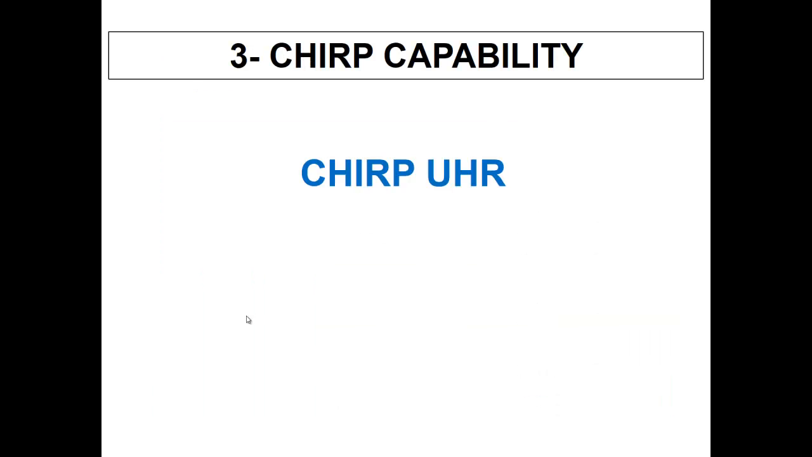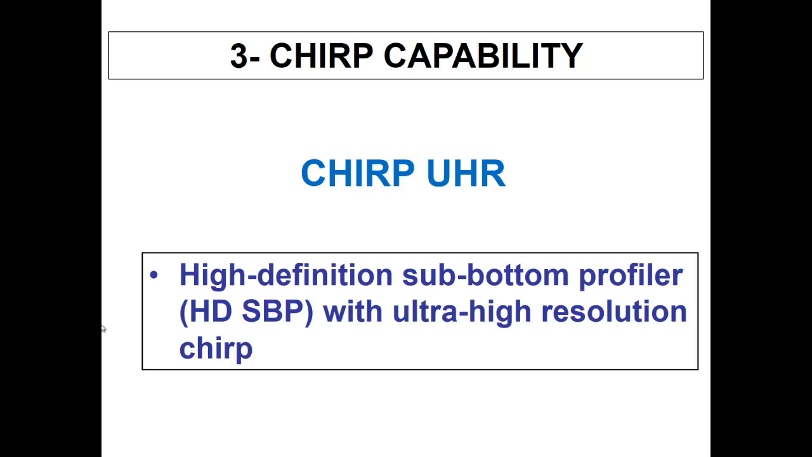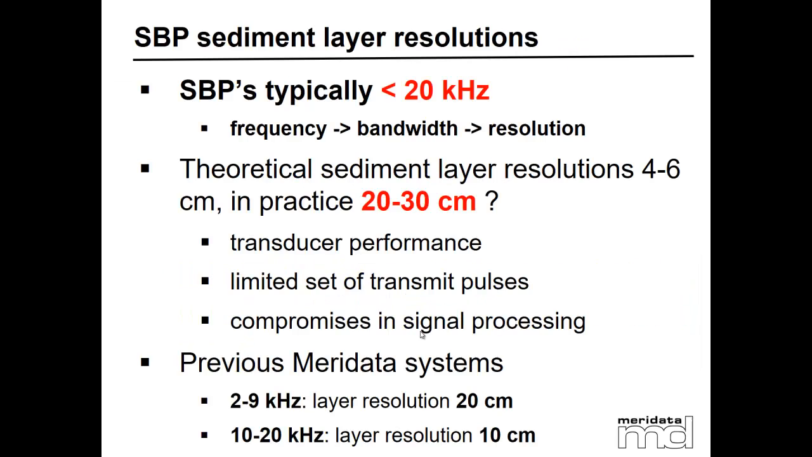The last point I would like to highlight about Meridata is their capability on CHIRP. They have developed a very interesting ultra high frequency CHIRP. They call it high definition sub-bottom profiler, HD SBP, with ultra high resolution CHIRP. Usually, most of the CHIRP we saw a lot of profiles here.